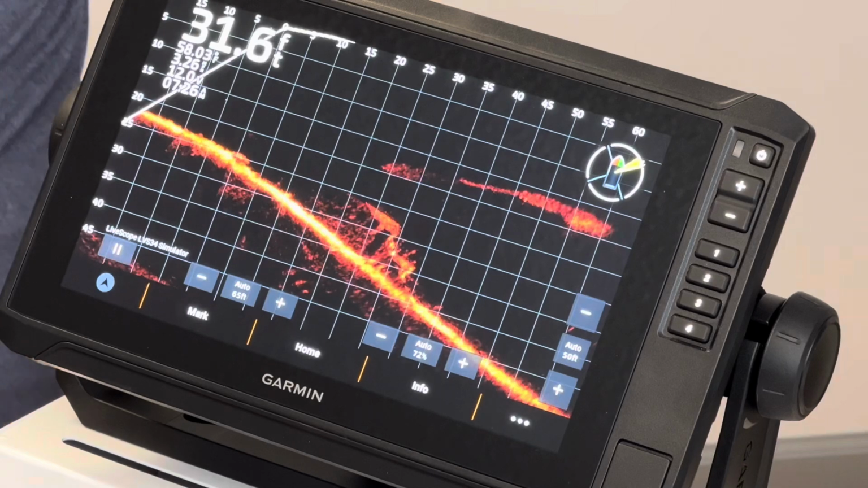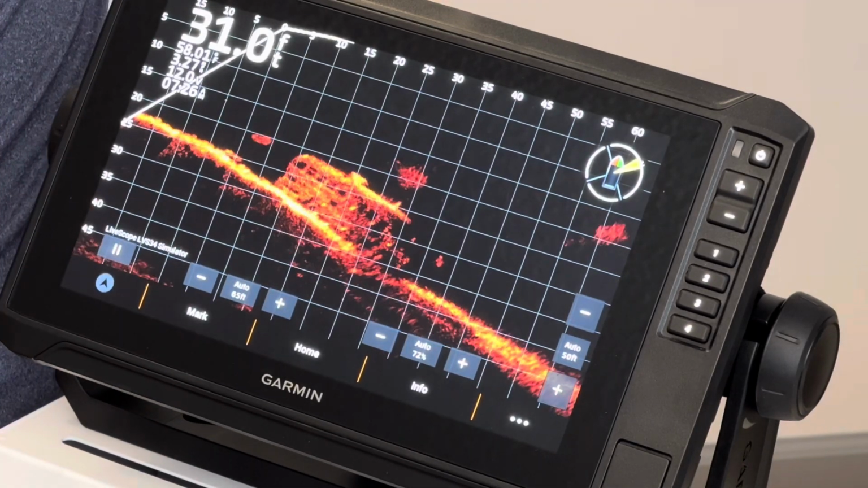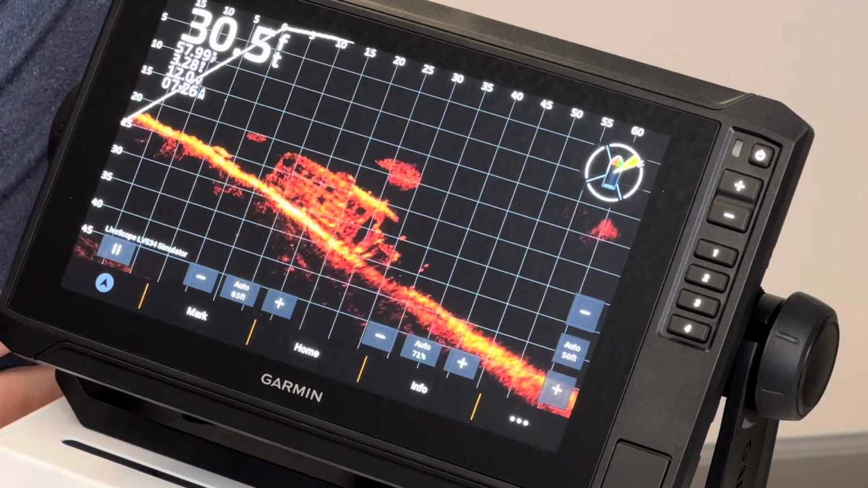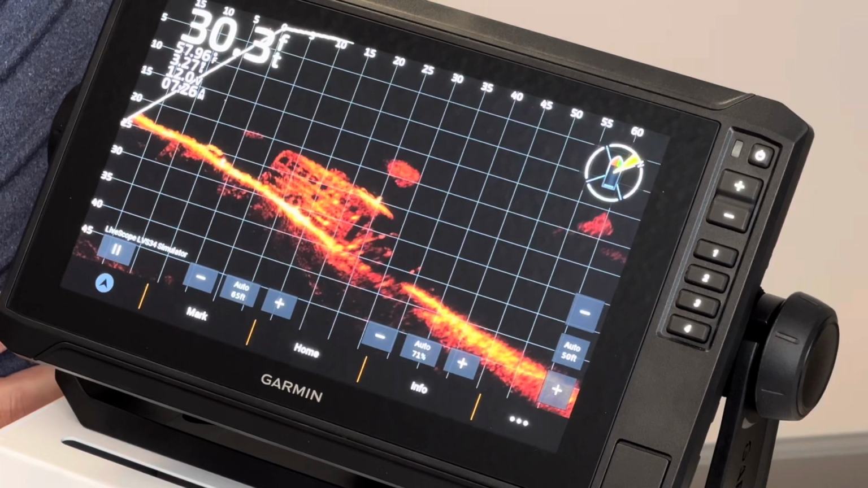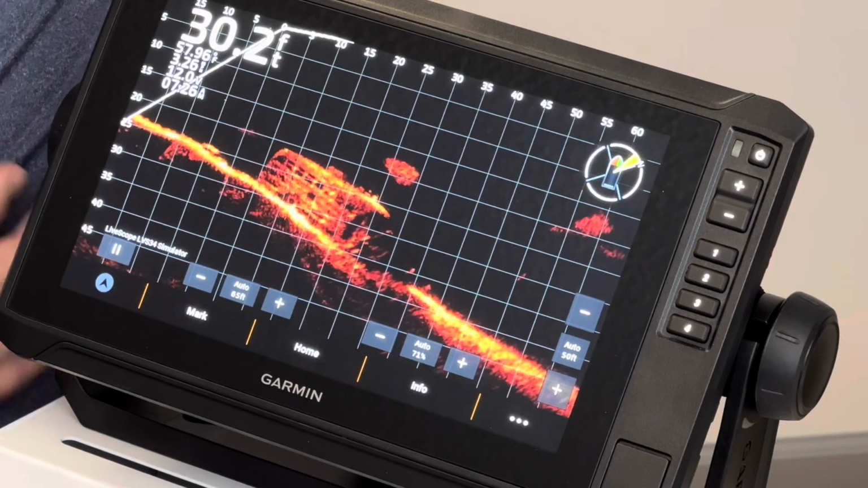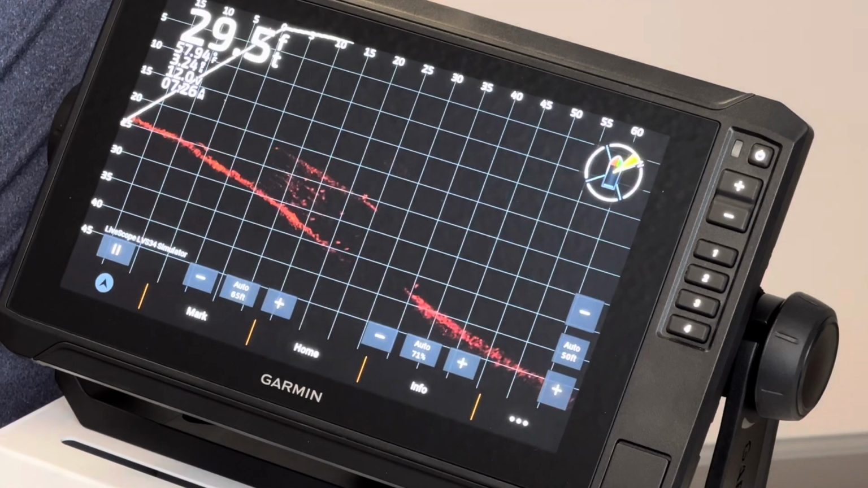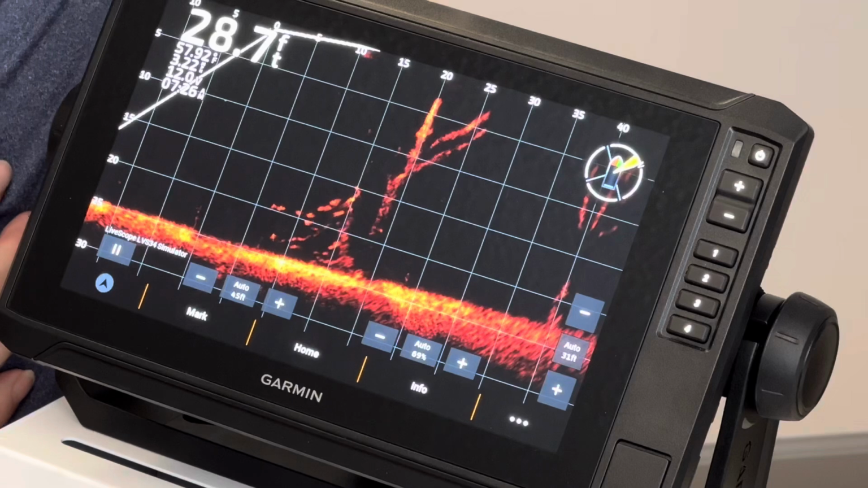It gives you the ability to see structure, such as a bus, in this particular case, with fish moving around in real time.